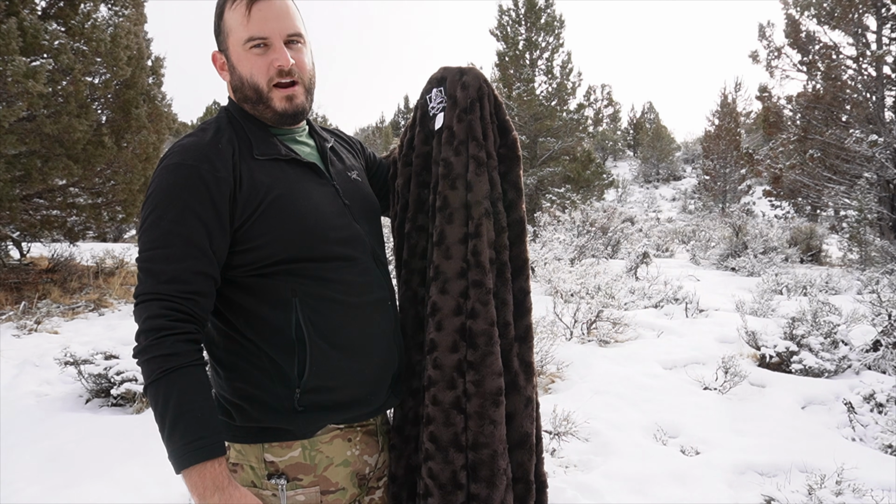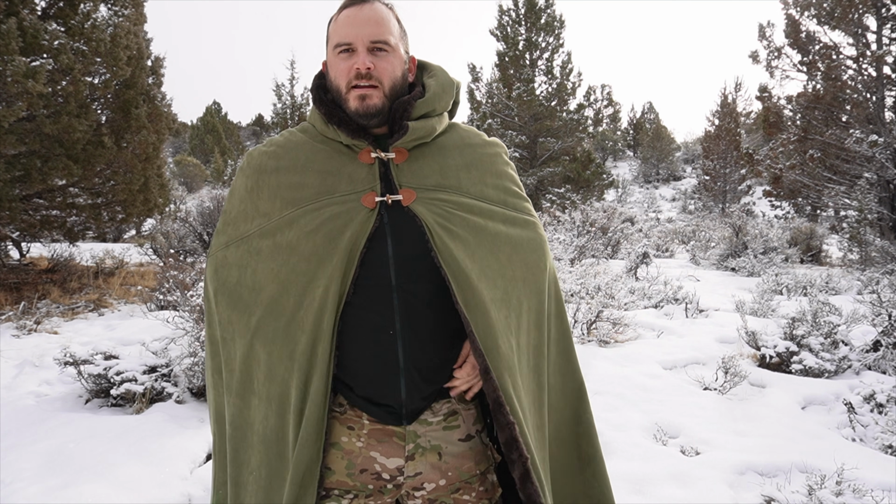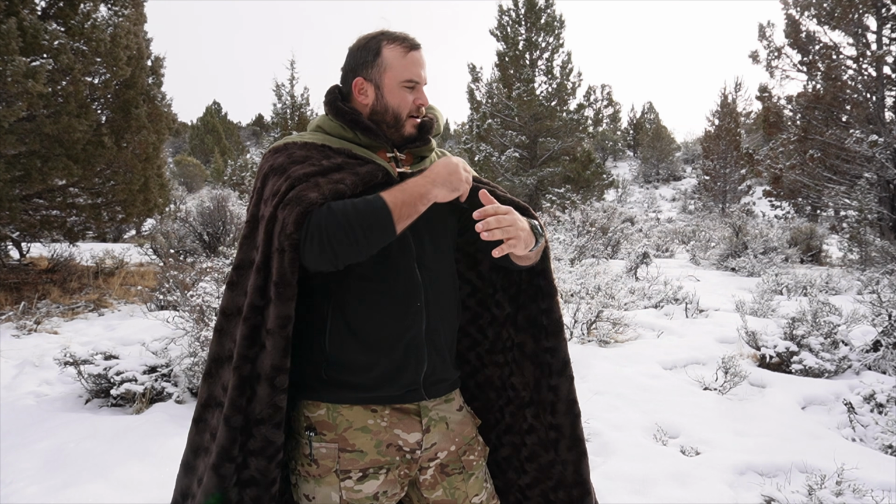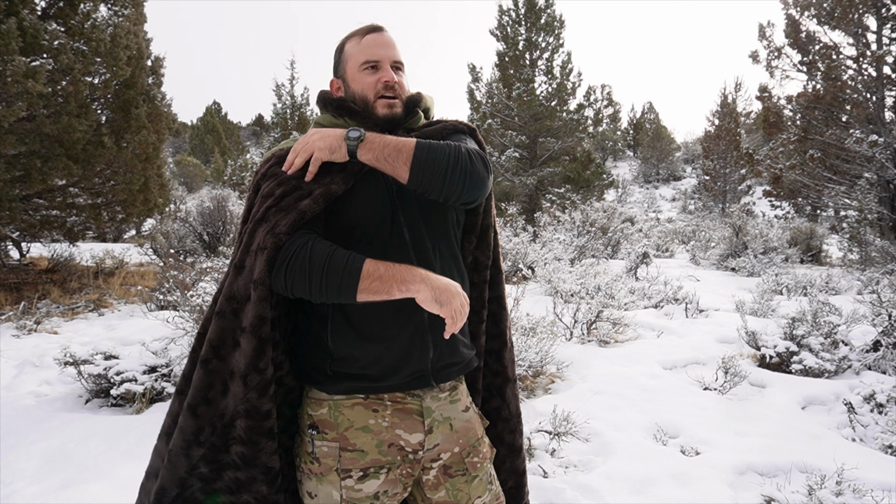or do not bleach, do not iron. Now, the large green one I got actually came with a brooch, the sort of brooch that the elven leaf brooch from Lord of the Rings, and I should have brought it. One of the only real complaints I have about this cloak is the fact that the clasps are pretty tight around my throat, especially when I throw it back over my shoulders.